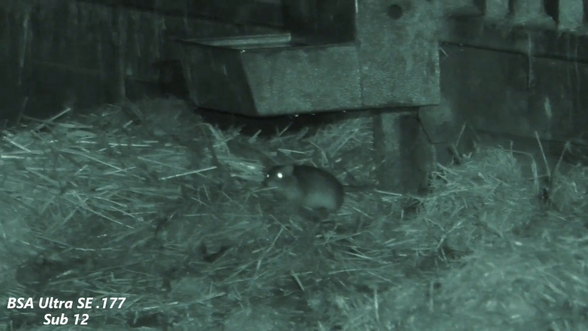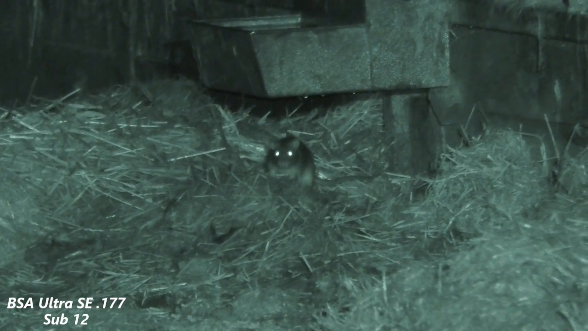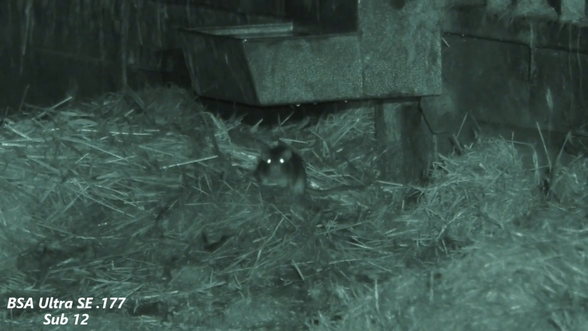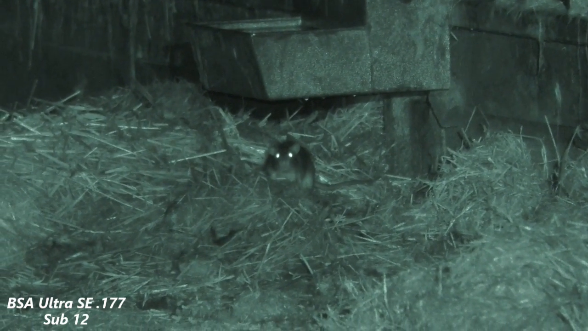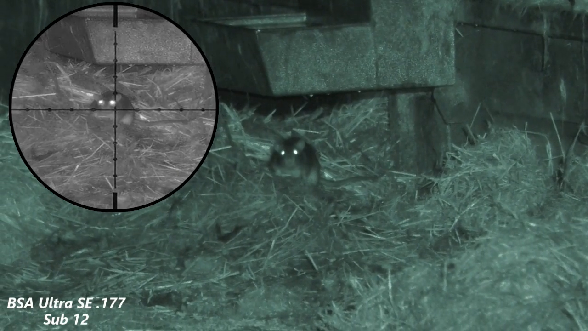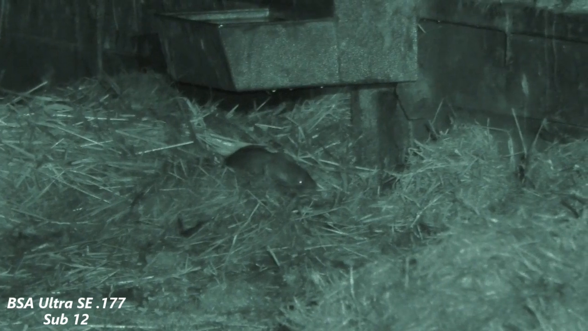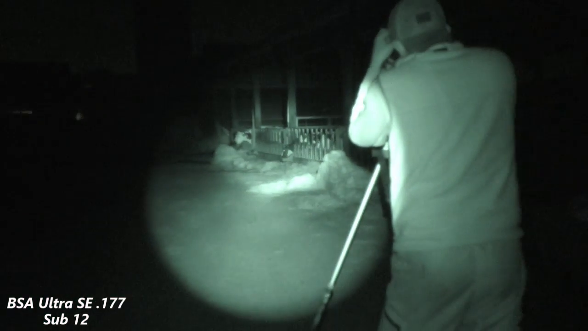This is another area of interest for the rats. They're always in this area, always feeding, always drinking the water which is there for the livestock. Lofty lines up on that one. Just get a body shot, but it's down. Some decent shooting so far.